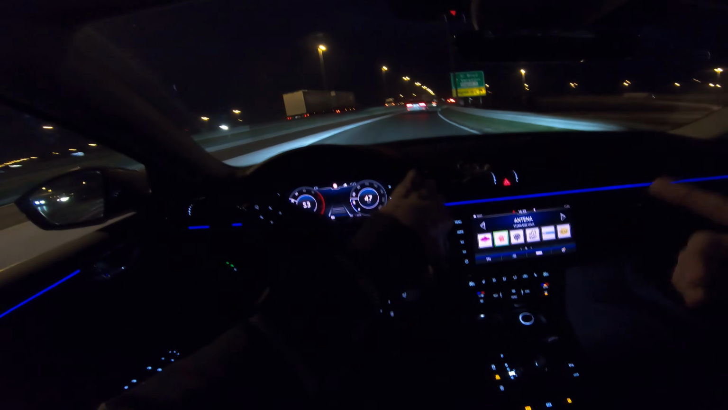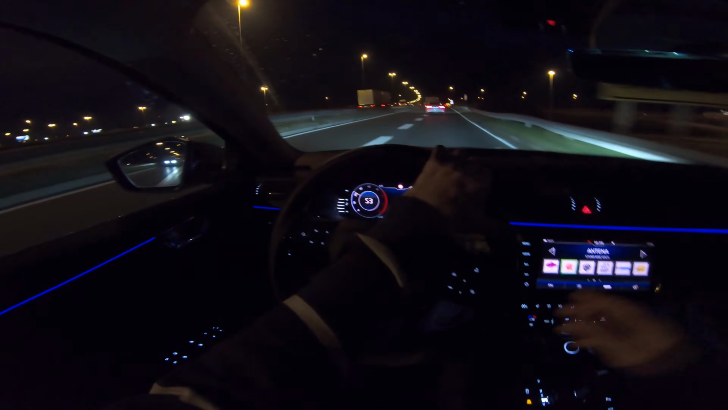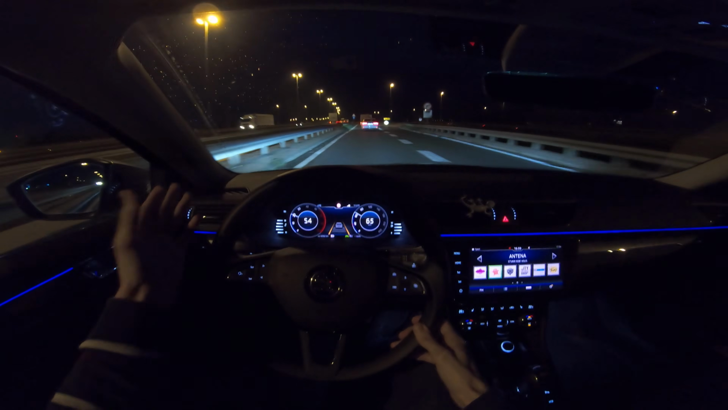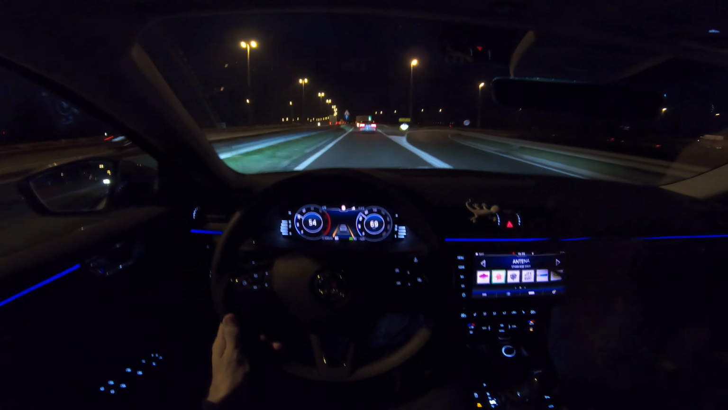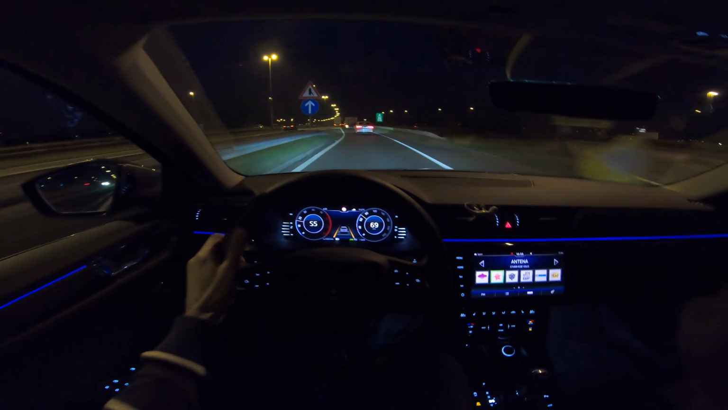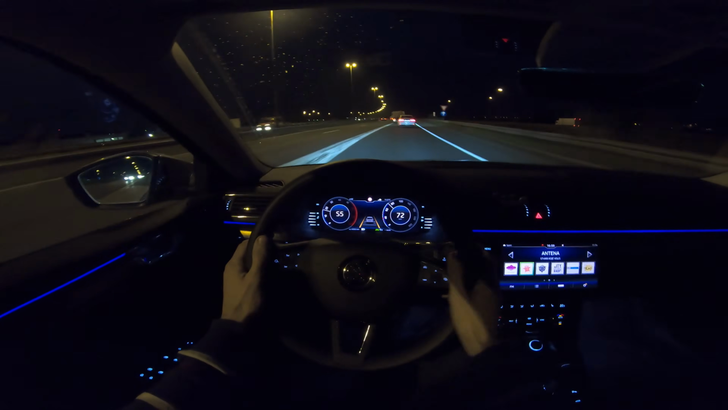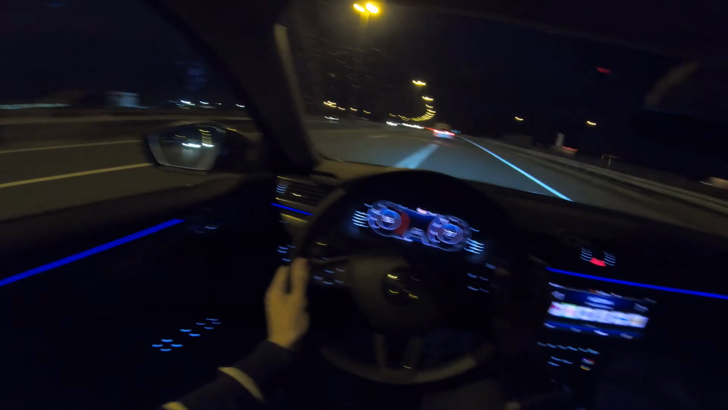Now again, reminder, my long beam lights are on automatic, and you can see on the side it's really bright. On the front it's not, so it has a camera on the top, in the front and the middle mirror, excuse me, so it's monitoring traffic.